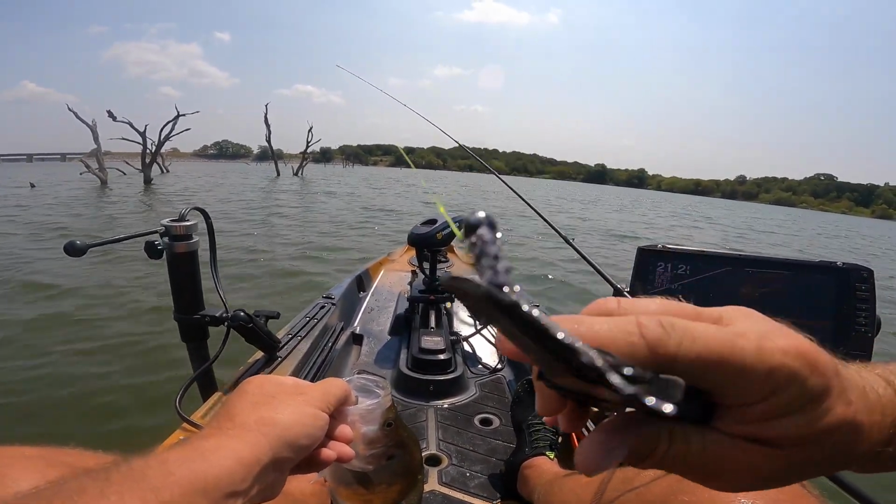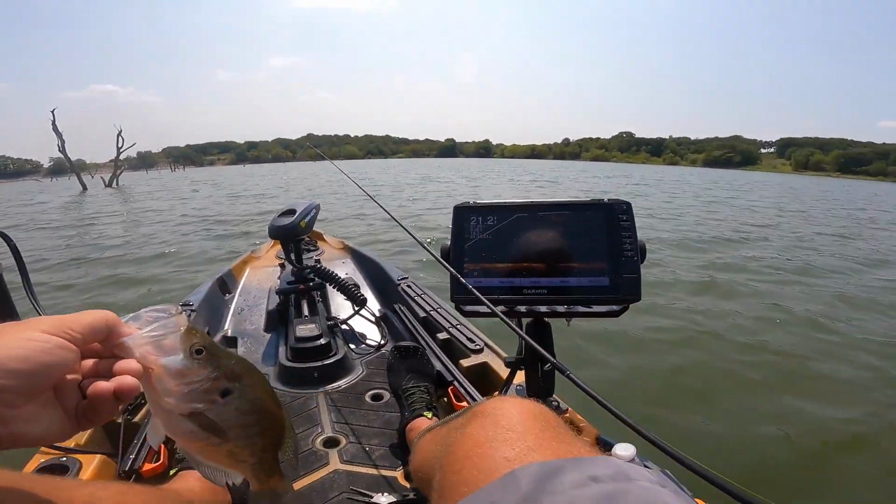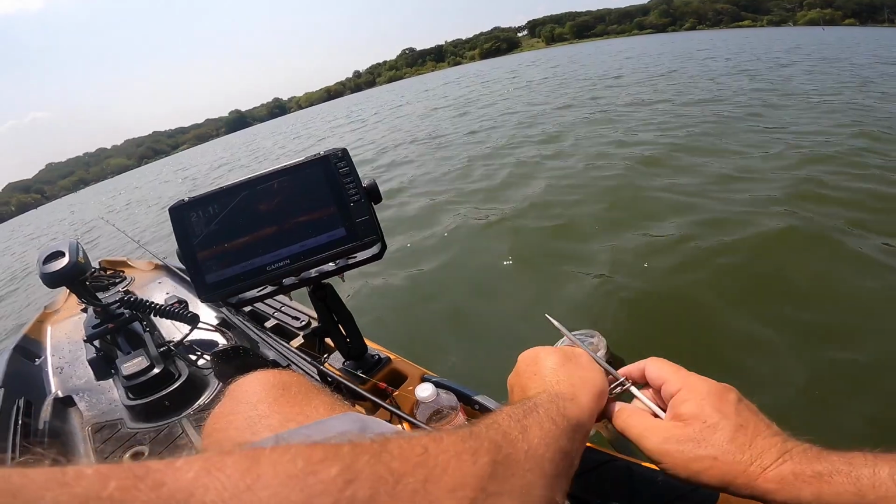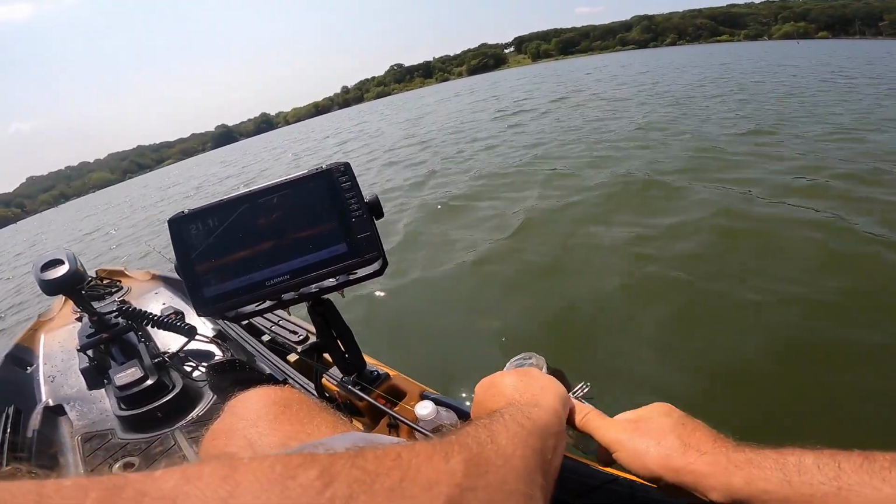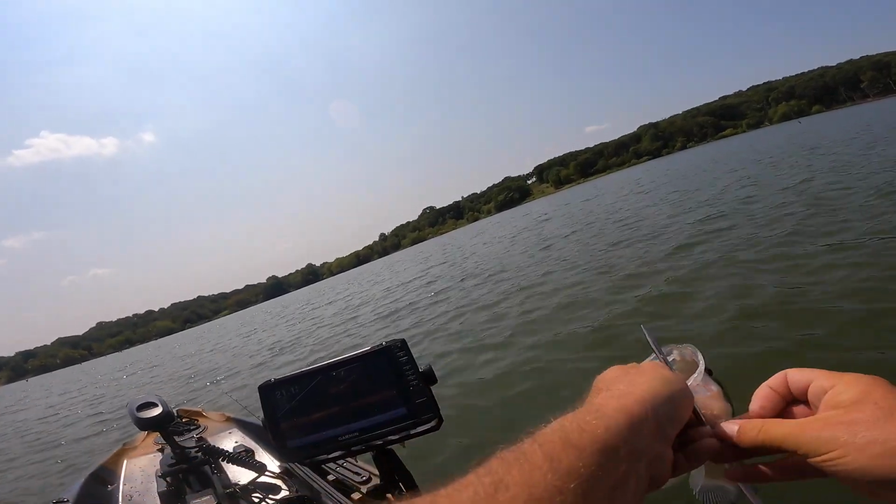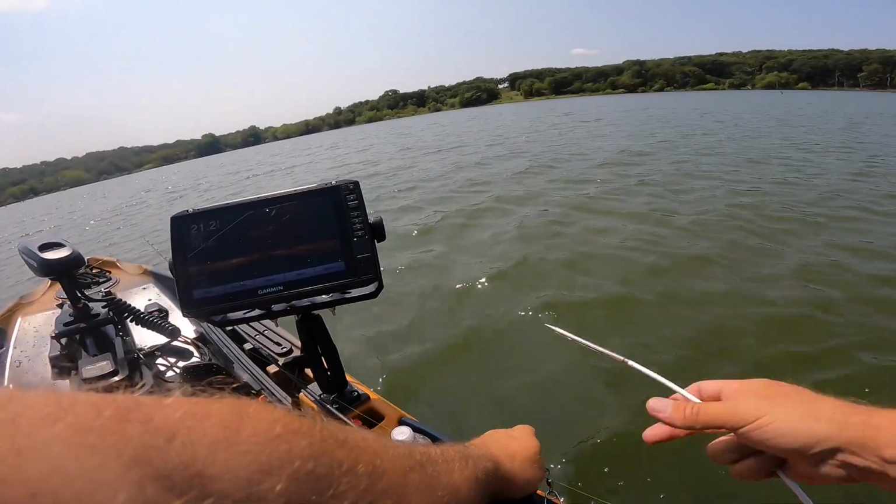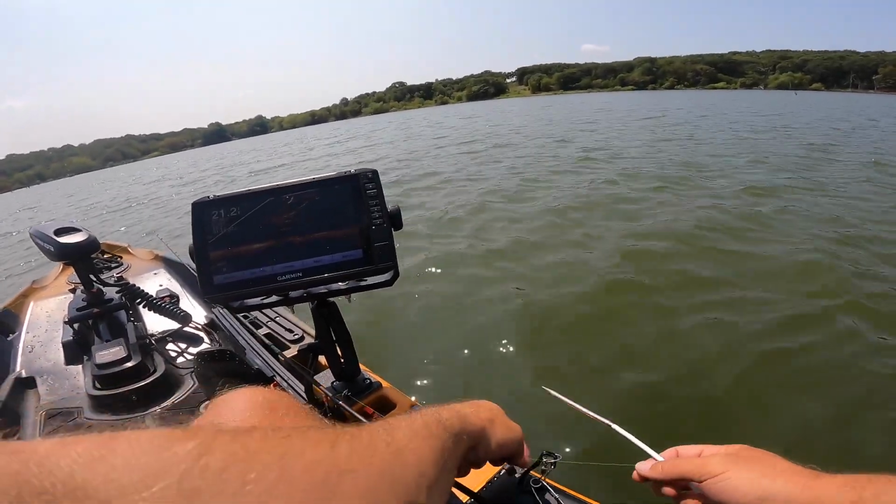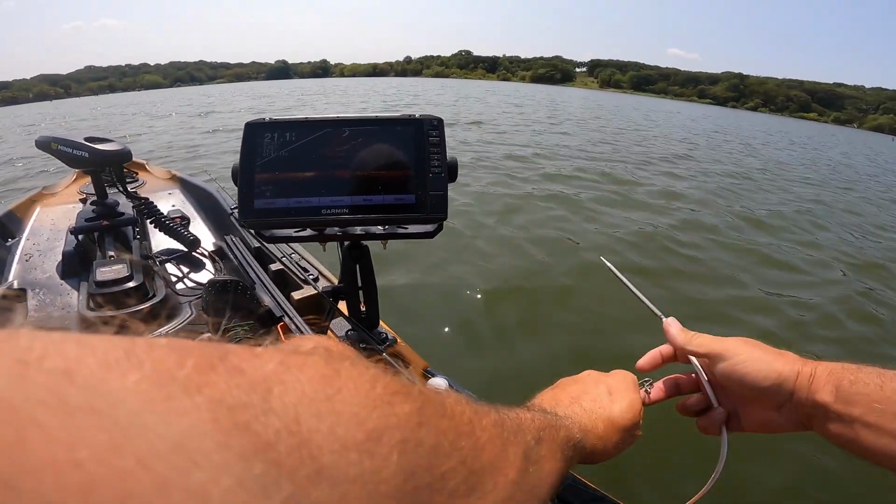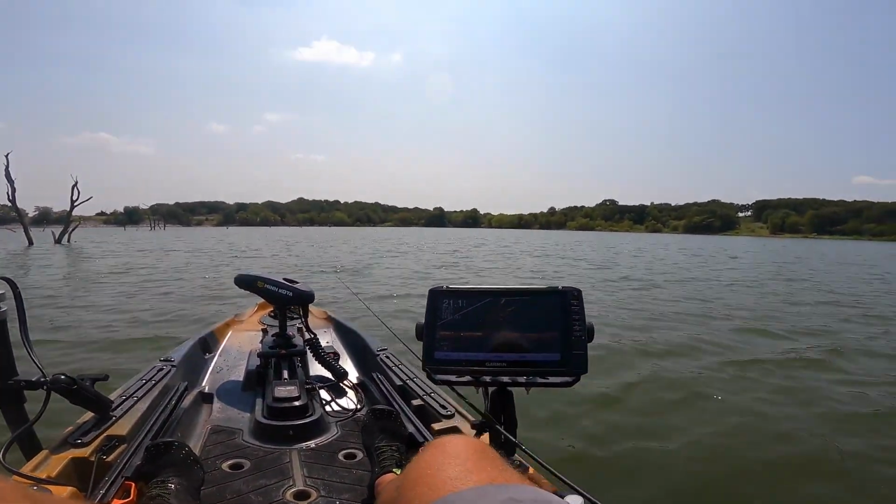1/32 ounce jig. Little bitty hook. I don't even know what size that is. Little one, though. Number 4, maybe? Or, I don't know. It's not a 6, whatever smaller than a 6. On those sickle hooks. That's kind of where it is. Alright, I see a few fish. These fish are suspended at about 12 feet on timber.